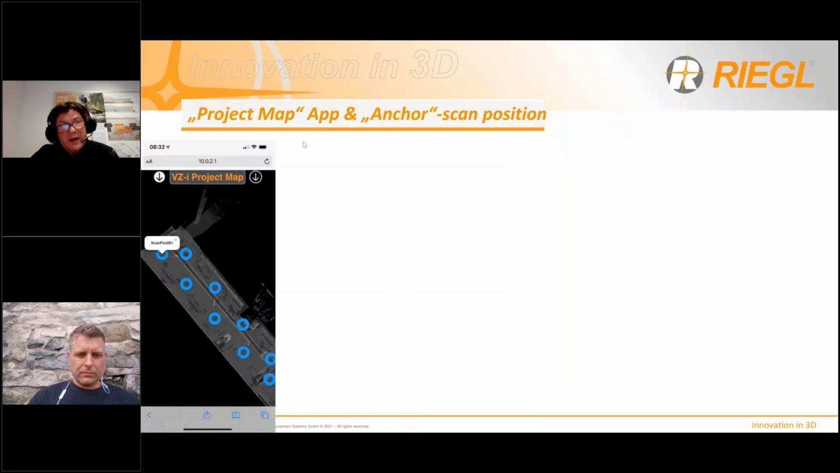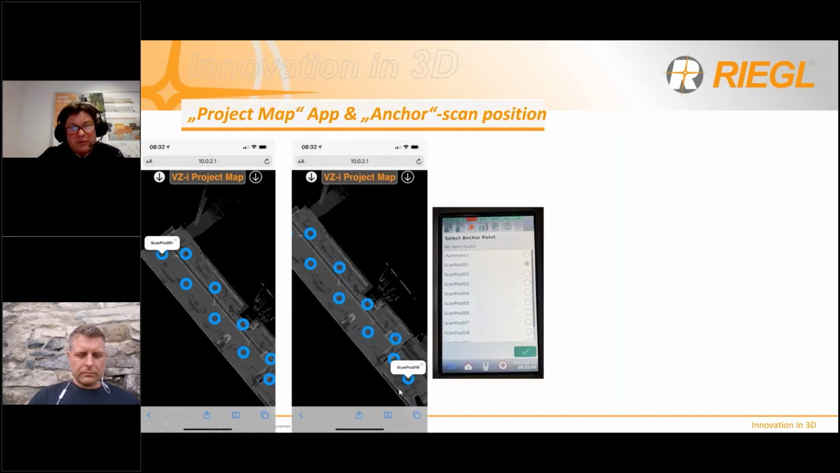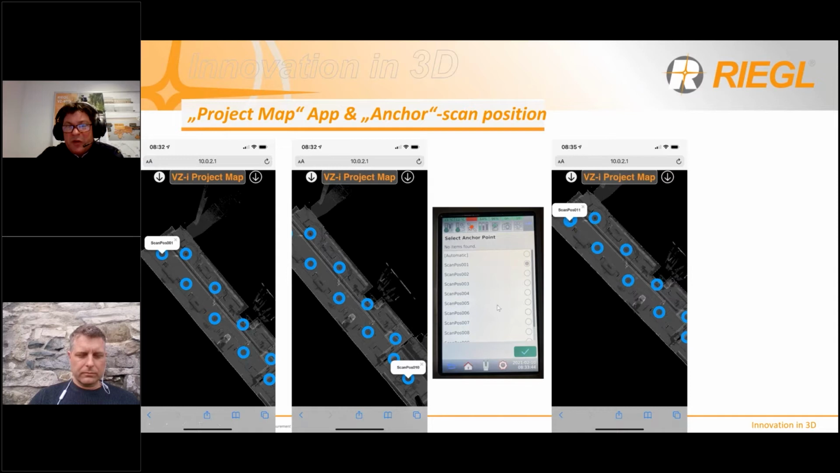A new development is the anchor scan position. So for example, you start with scan position 1 and you go in one direction. Every 10 meters you take a scan, you are at scan position 10. It is possible to jump back to any already registered scan position. So you enter in the GUI, the graphical user interface, that you are standing now at scan position 1, which is already registered.